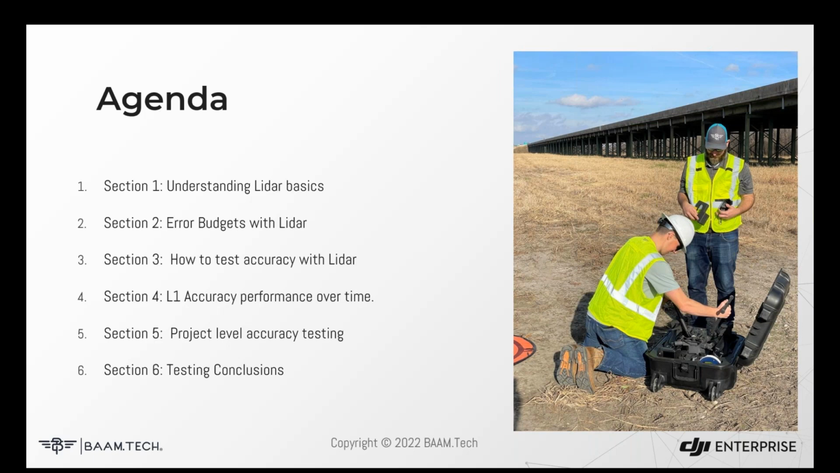Then we'll really dive into some individual projects to assess some of the intrasystem relative accuracy aspects of the L1. I think that's the most intriguing part of these systems and probably the thing that I hear the most about. So we'll spend a great deal of time talking about the precision of some of these components, mostly the laser itself. And then finally, we'll summarize those tests and conclusions for the system.